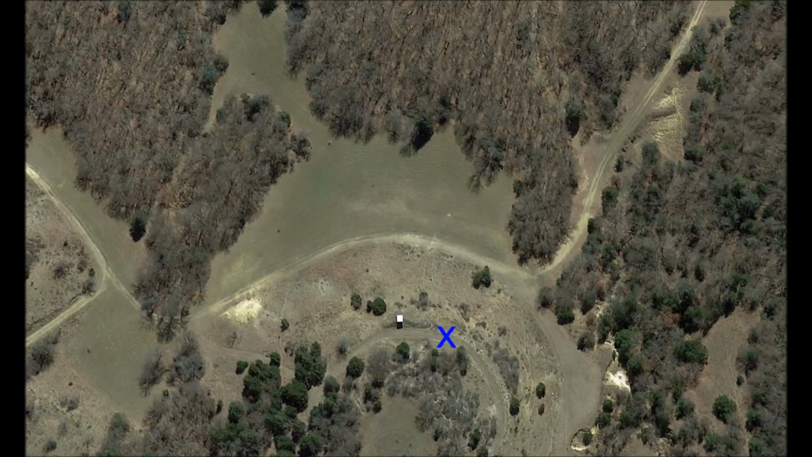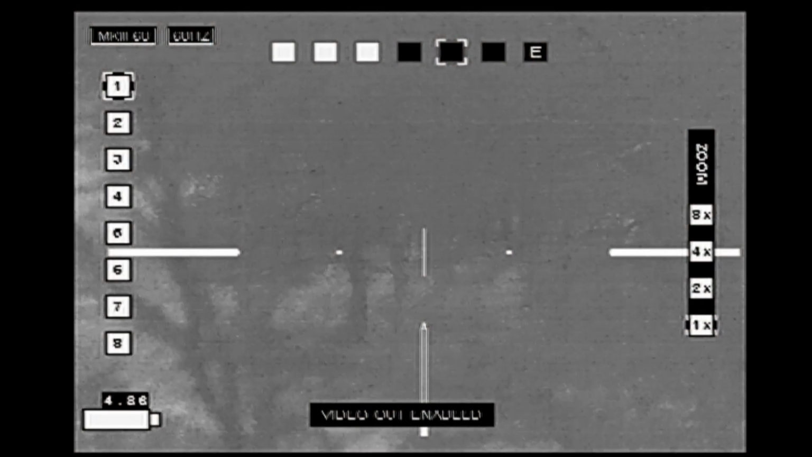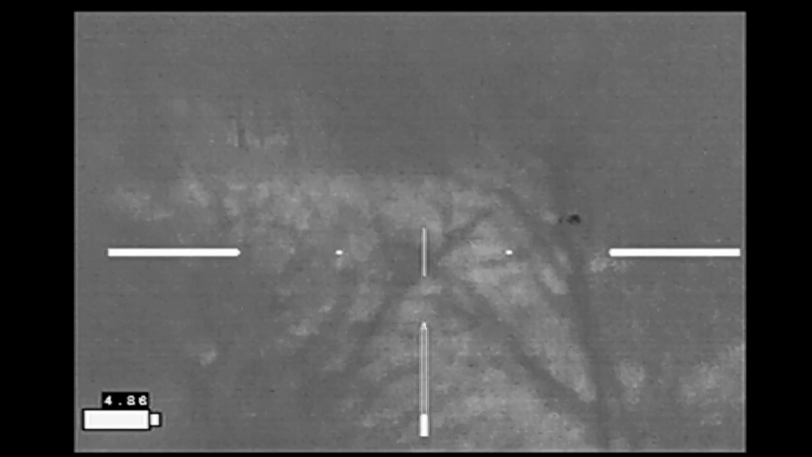Now my hog for the night seemed to come from a different direction, moved into the woods here. I tried to find him in the woods, and I could only catch glimpses of the pig until it moved back out into the open area.